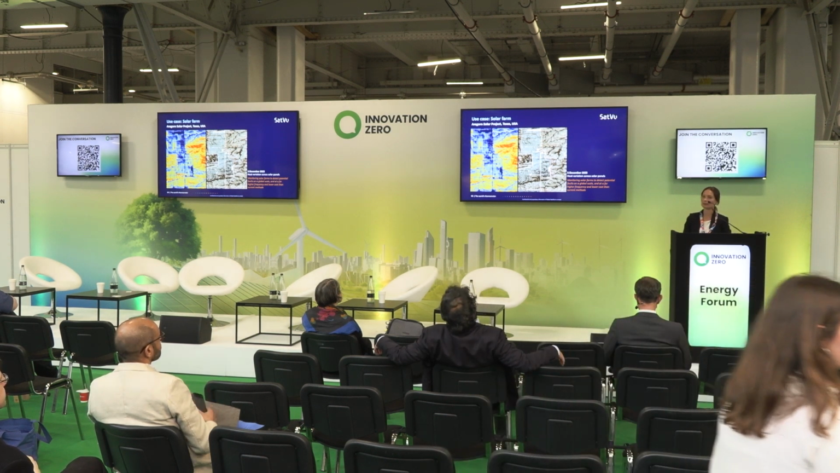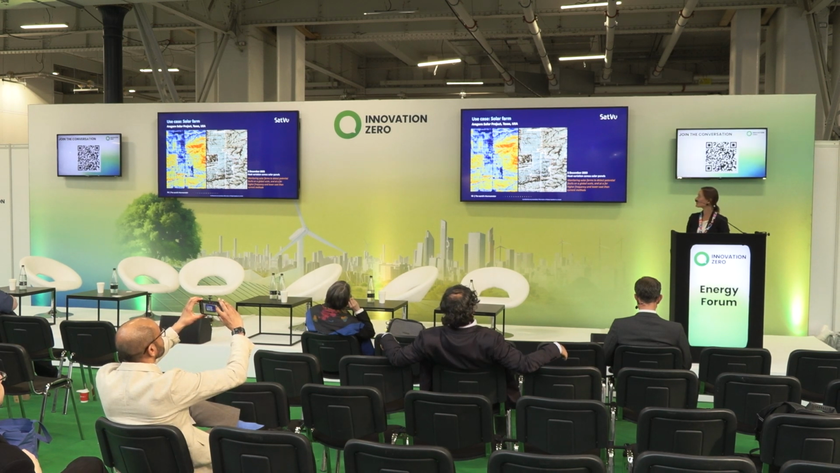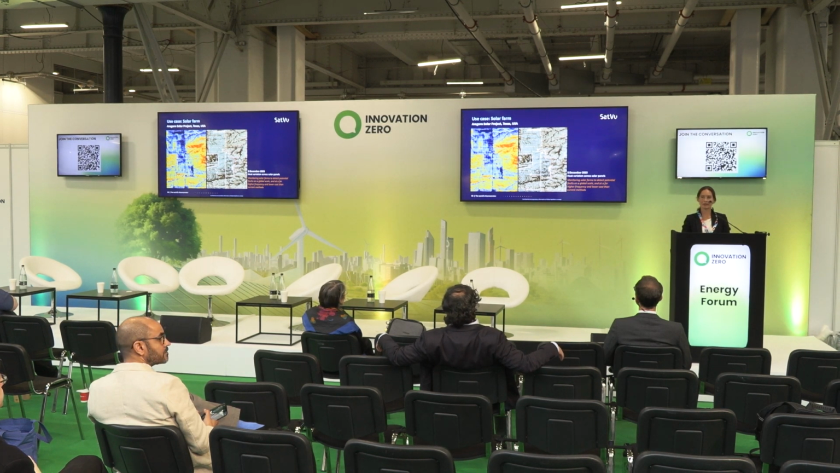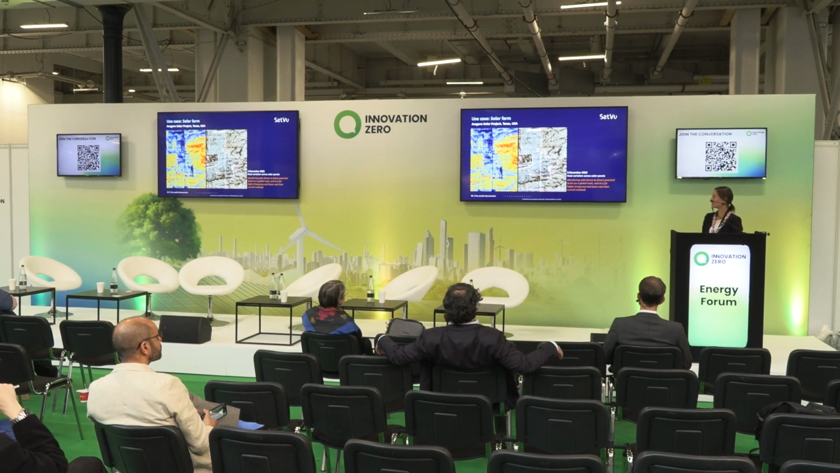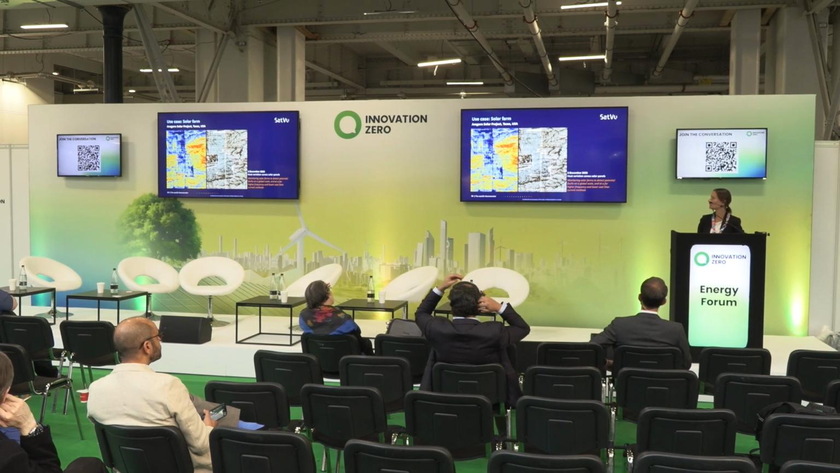Now, the last example will correspond to the use case of monitoring faults at utility-scale solar farms. Currently, the operators and managers of solar farms rely on annual surveys delivered by drones or planes. So these are very infrequent, happening only once a year. And the estimated amount of loss of energy yield is around 4%.